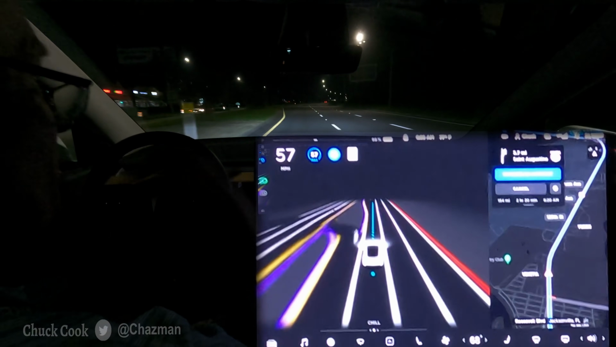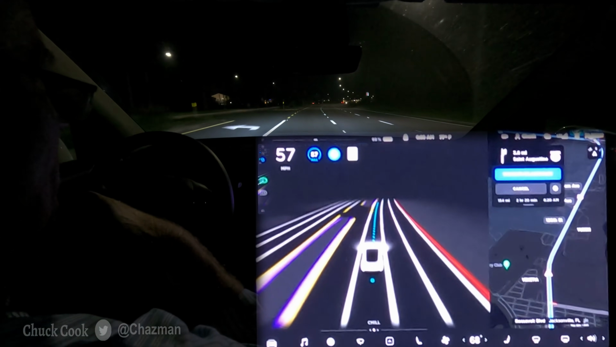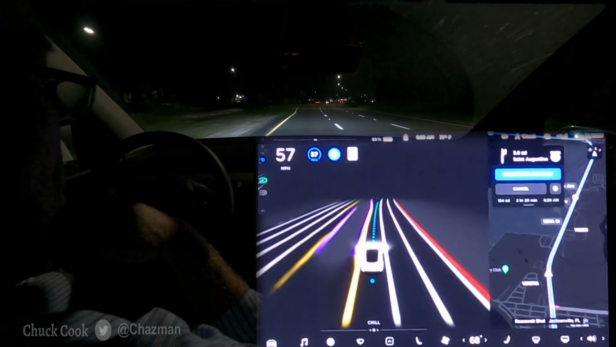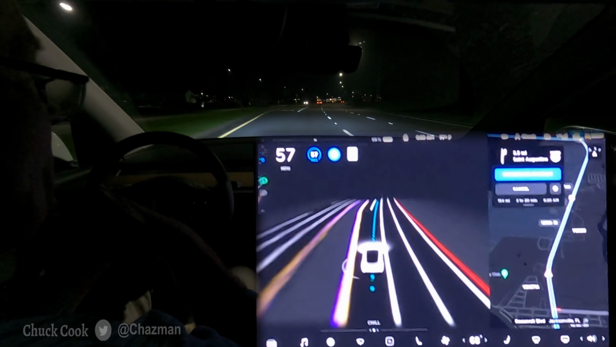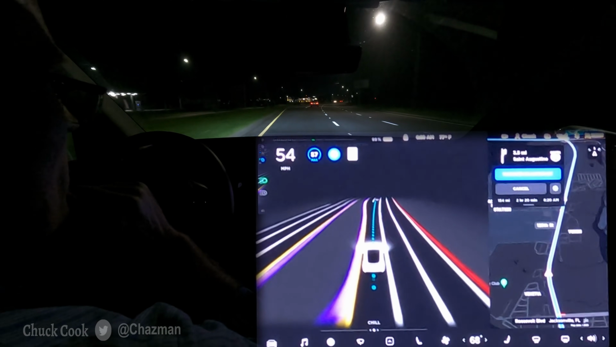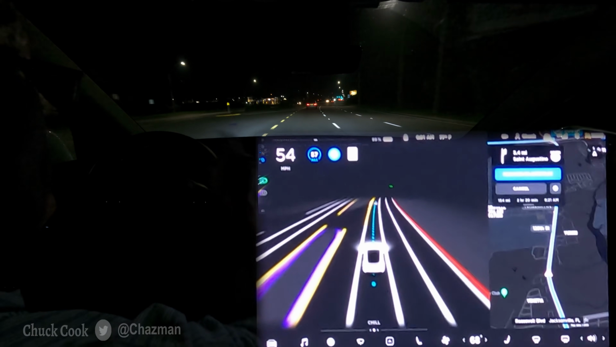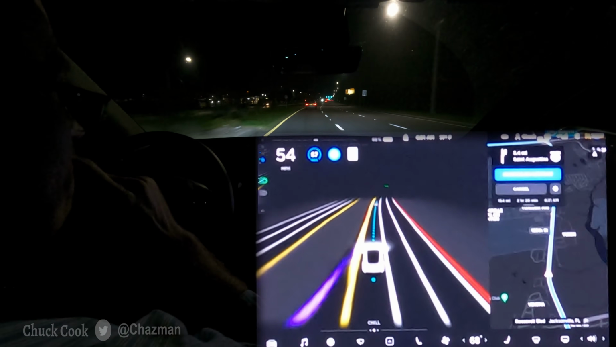I'm not exactly sure. Okay, looks like it's just getting out of the left lane. It's been camping in the left lane here for a few minutes. Well, no, it changed its mind. It had the blinker on, and then it just canceled it. So we do have a car that pulled out in front of us here on this left lane, but I guess it's just going to slow down a little bit and stay behind it.